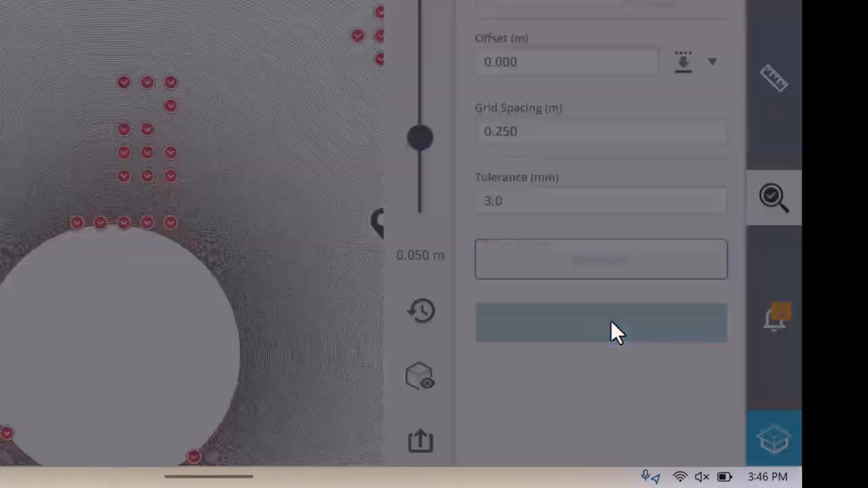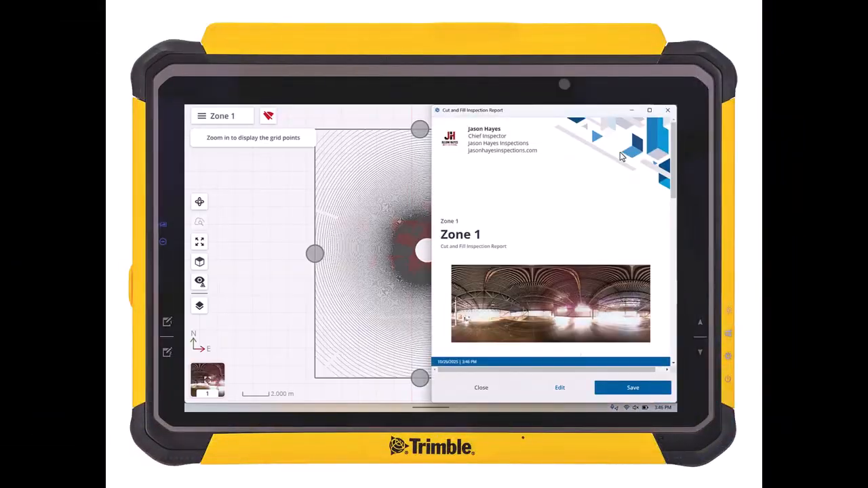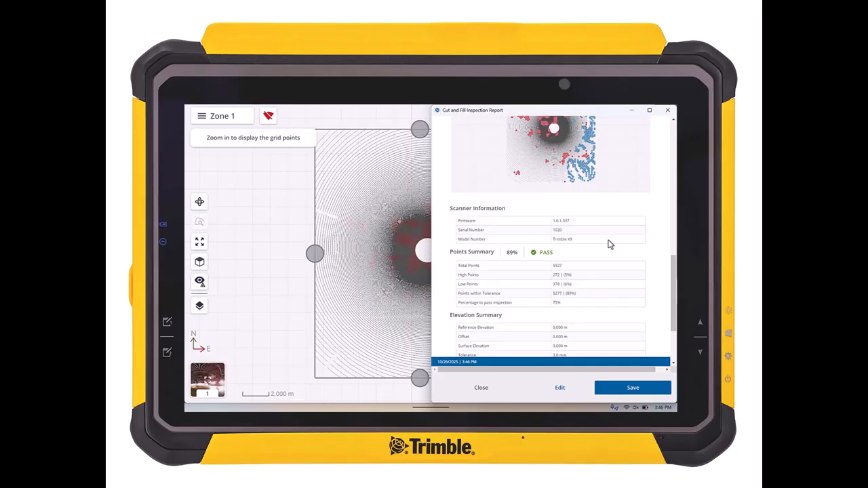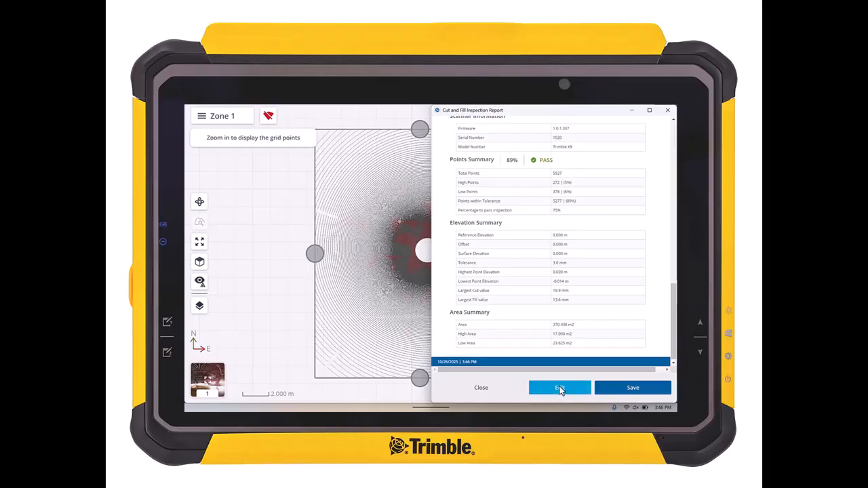So then we just need to click on Save, and you can see it saved that inspection up here as Zone 1, and then we have a preview of our report. So in the report, we see just an overview image of the scans. If we scroll down, if the report is a pass, then we see our grid points, and then some information about the report and the tolerance values that we set.